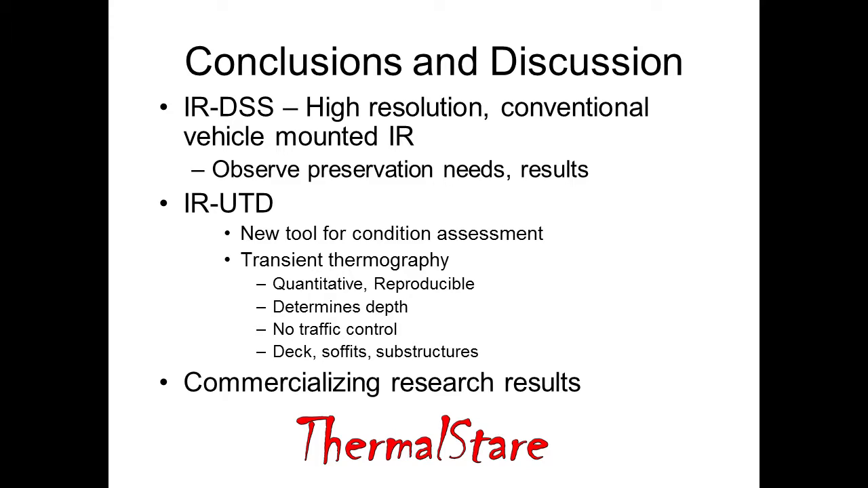And the IR UTD, which is a new technology for thermal imaging, it's a transient thermography technology, and so you mount a camera in a fixed position above a bridge deck and collect data over a set period of time. It's quantitative and more reproducible. You can determine depths, at least qualitatively. We don't have that quantitatively yet, but that's a matter of processing in time, I think.